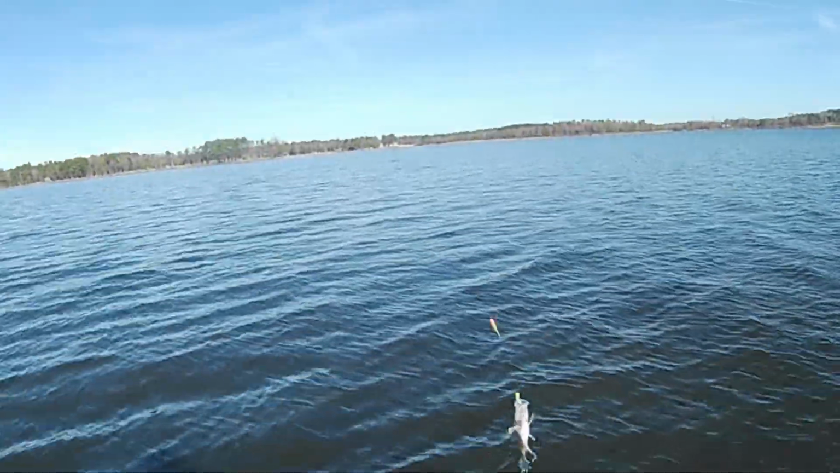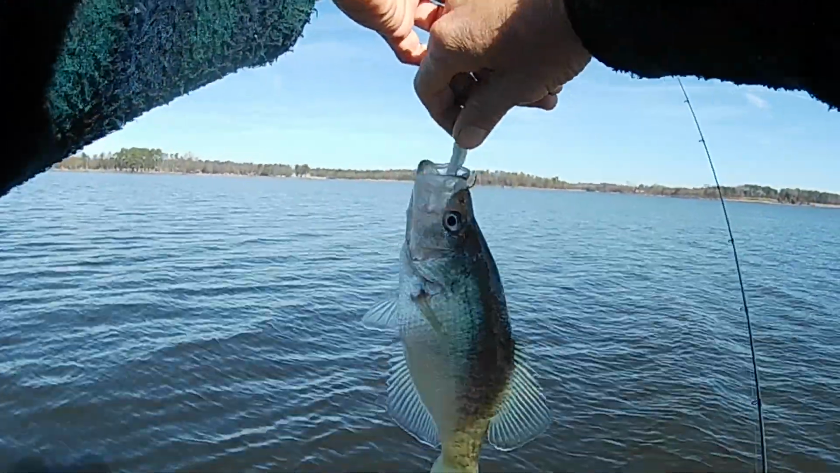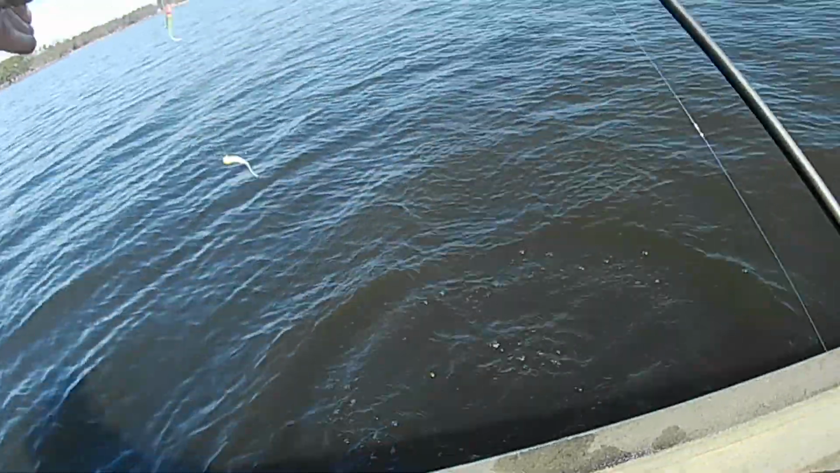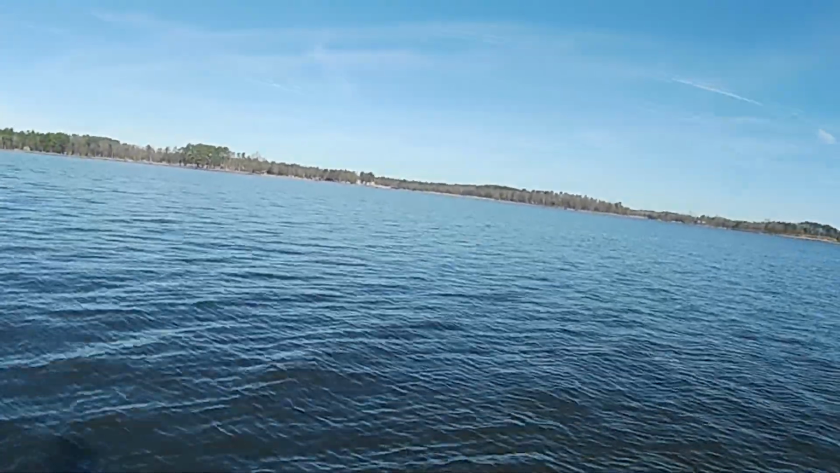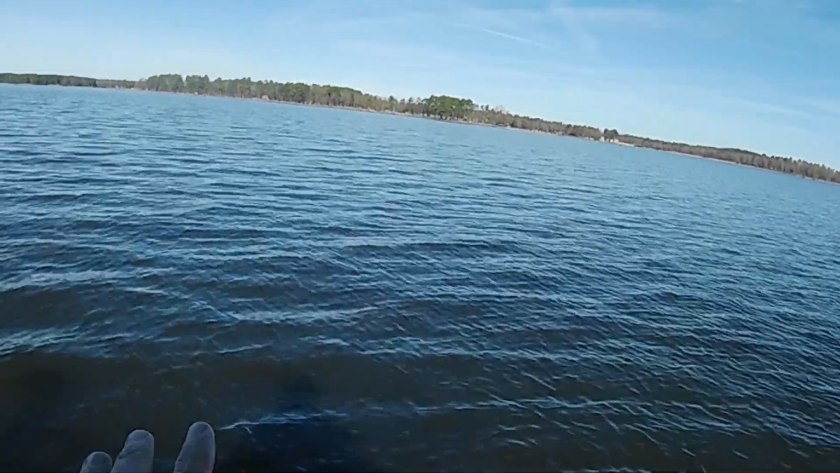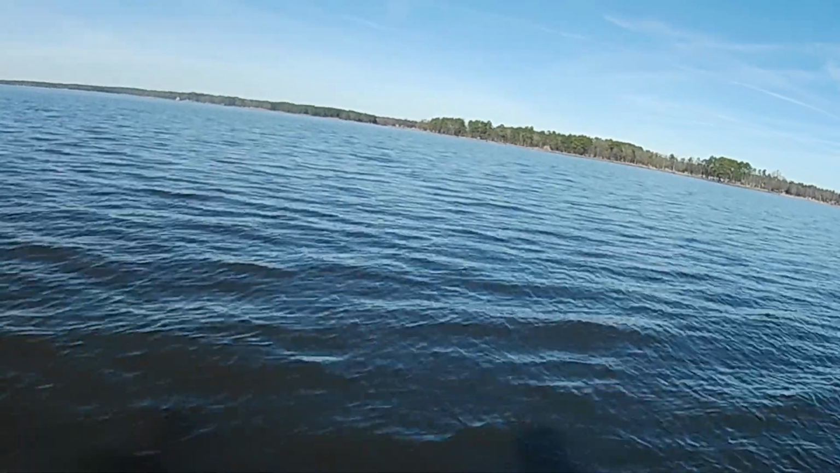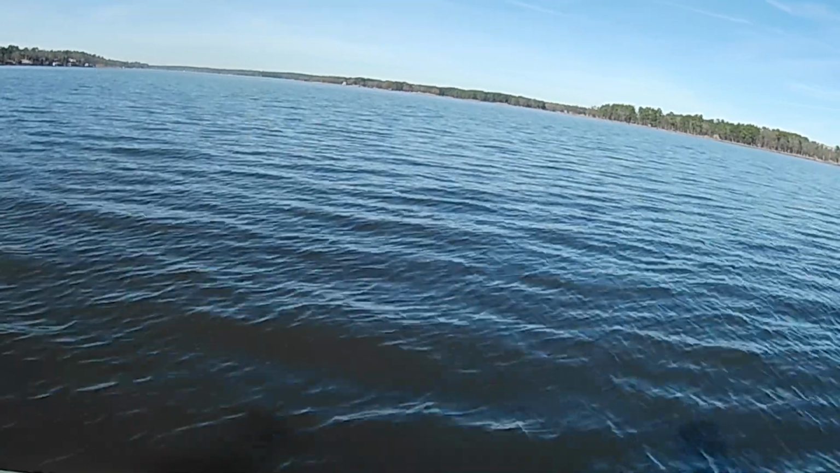Strong rascal. Yeah, he's on a different color. Not bad. Not no giant just yet, but we'll take them. And see that I'm keeping that bottom jig not an inch off the bottom. Sometimes I can feel it dragging into the bottom, and those fish will still come up there and smack it. They're laying really tight down on it.